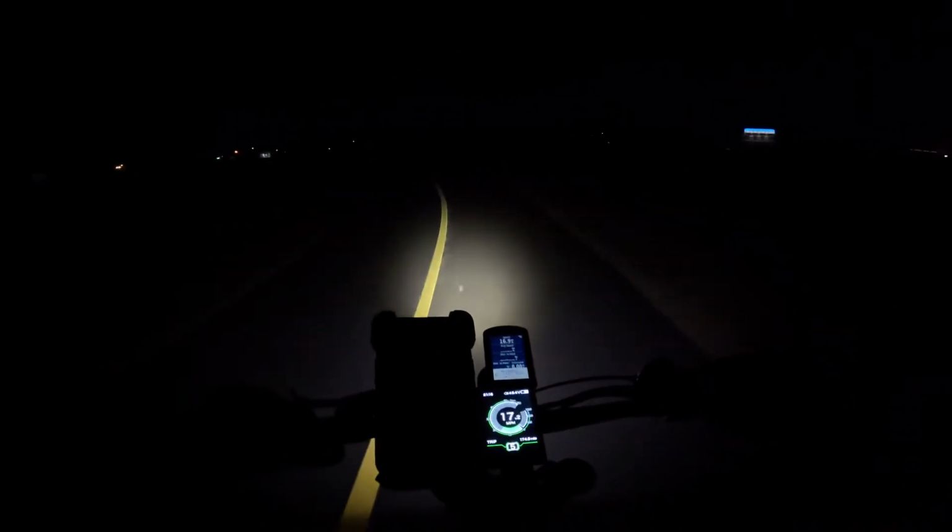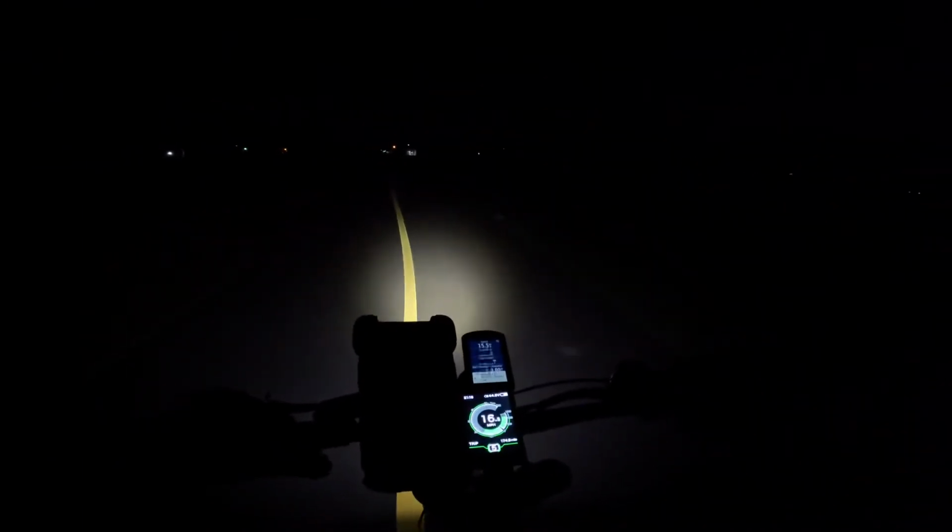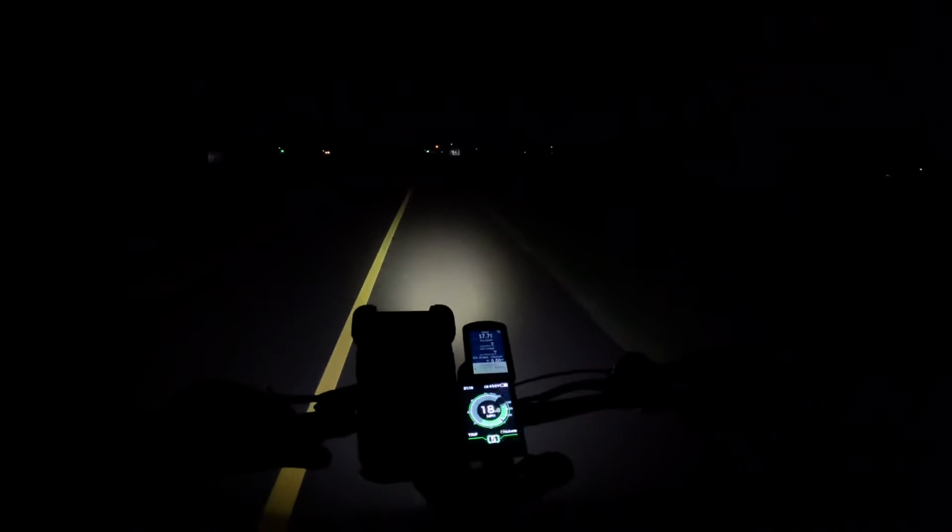You know, and I put some miles on it already. The brake pads are barely worn either. There's still a lot of meat on the pads and stuff.